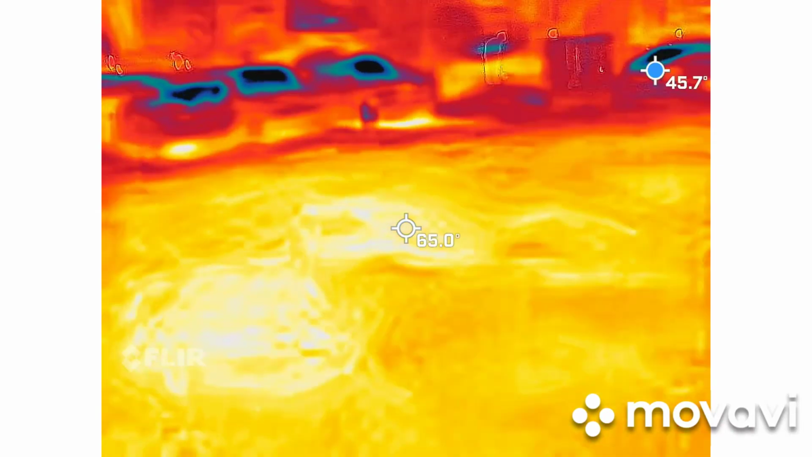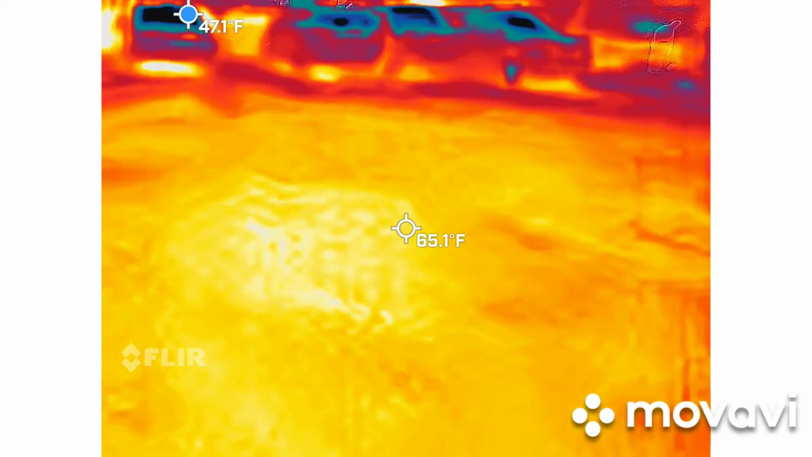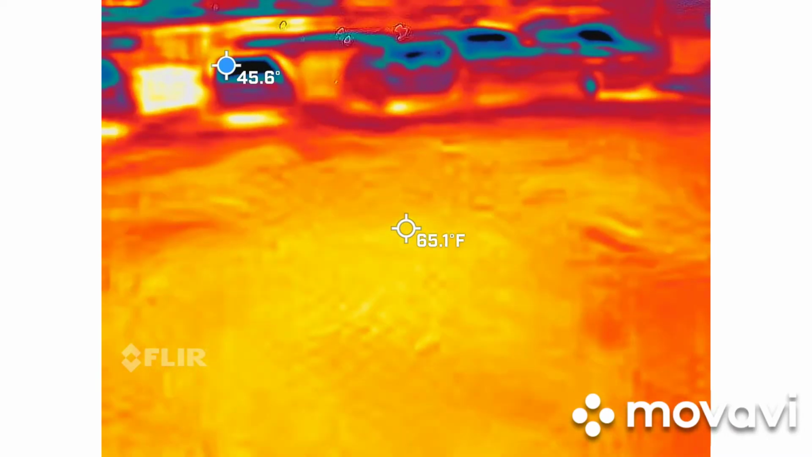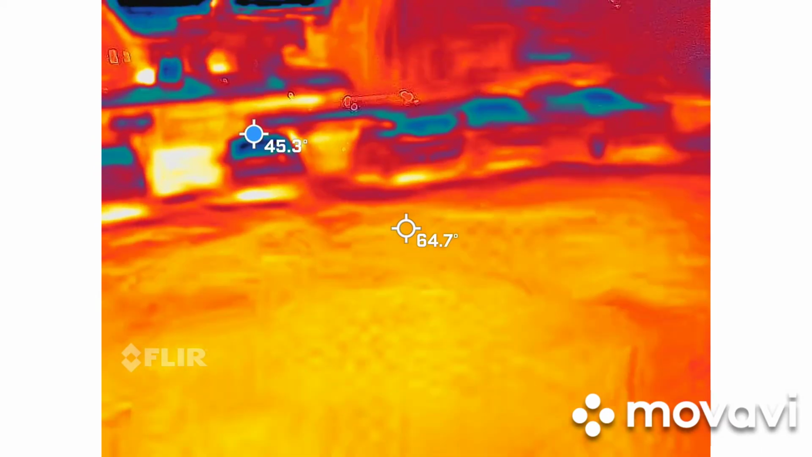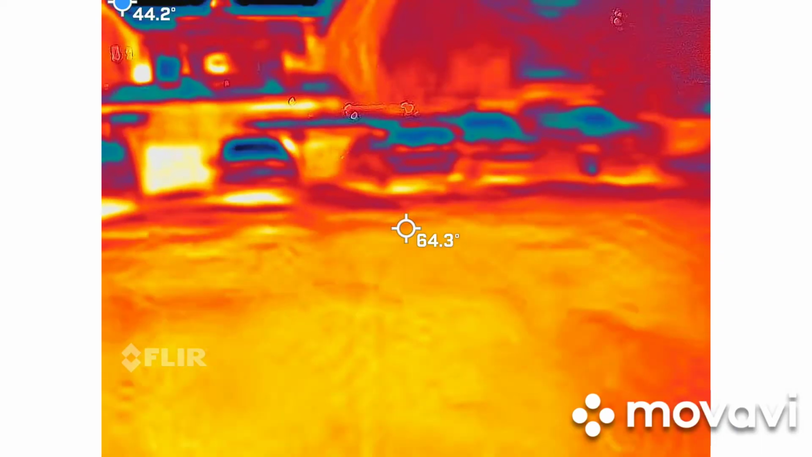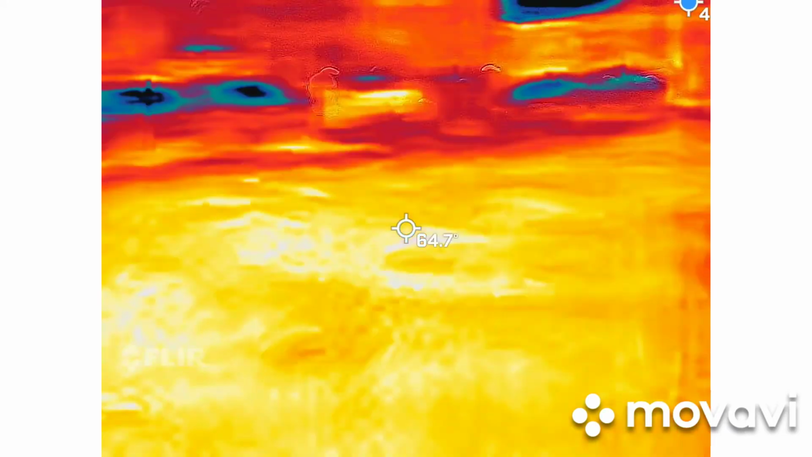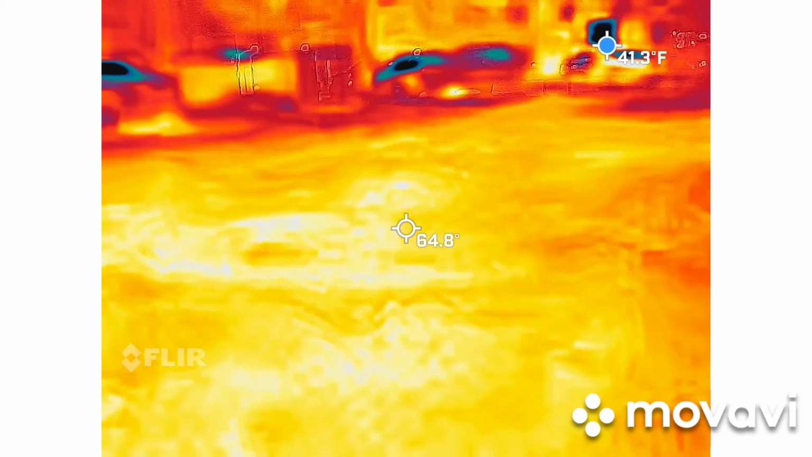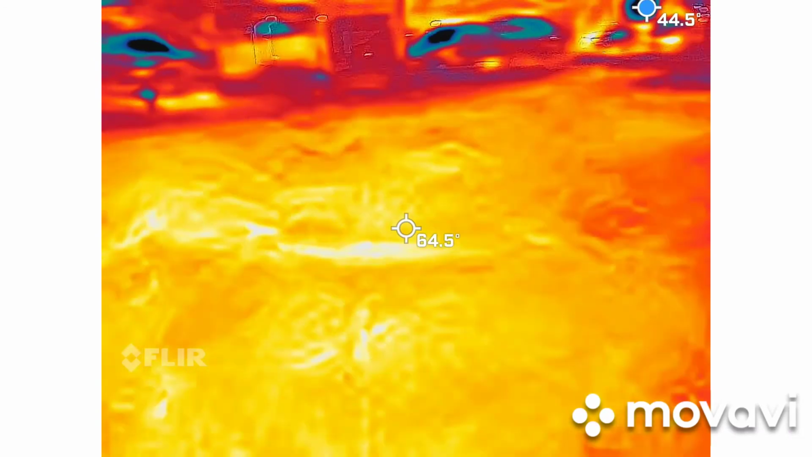I need somebody with good eyes. I forgot my glasses. Can I borrow you? What is the temperature up there? It's 66, 67. It keeps changing between 66 and 67. I asked for a hotspot and I keep getting the C right over here. But he wanted to know the temperature. Thank you. Forgot my glasses.